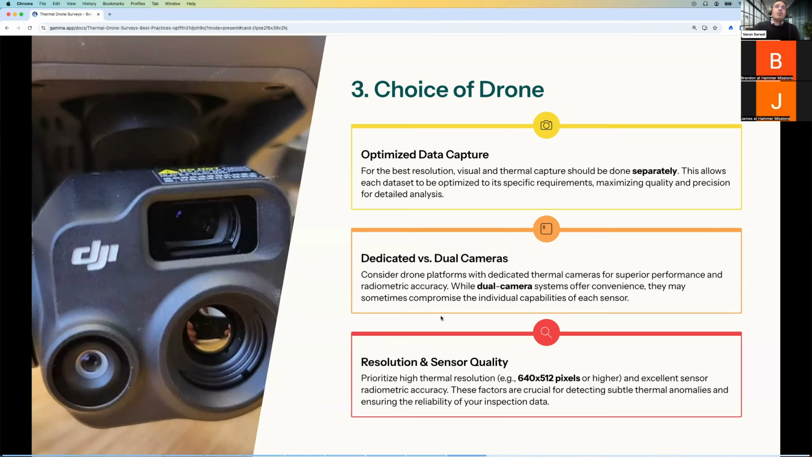The first point I would make is that no matter which drone you use, the important thing is to optimize the data capture. So ideally, if you want to maximize resolution for thermal data and maximize resolution for visual data, what you should be doing is capturing the data separately. Now, this doesn't mean that on every job you're capturing the data separately. We know the whole principle of having both cameras at the same time is great, to be able to capture both the thermal and visual image at the same time.